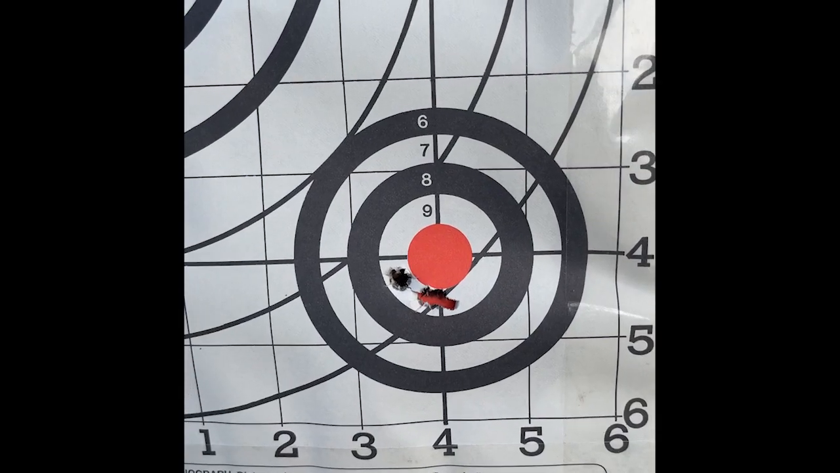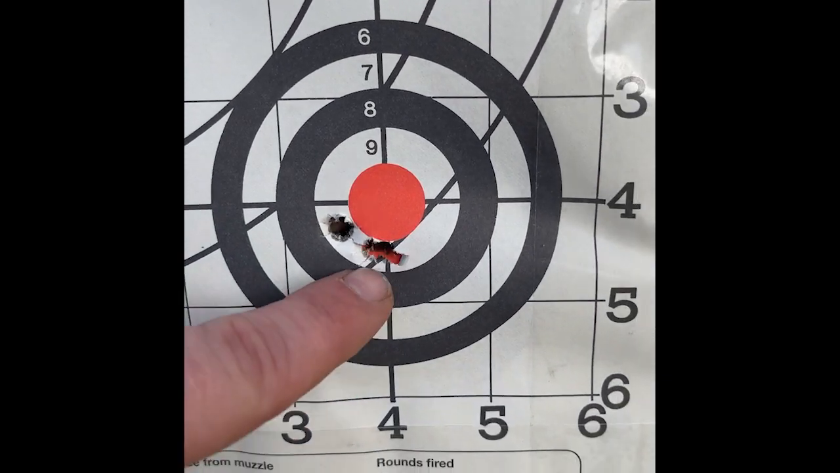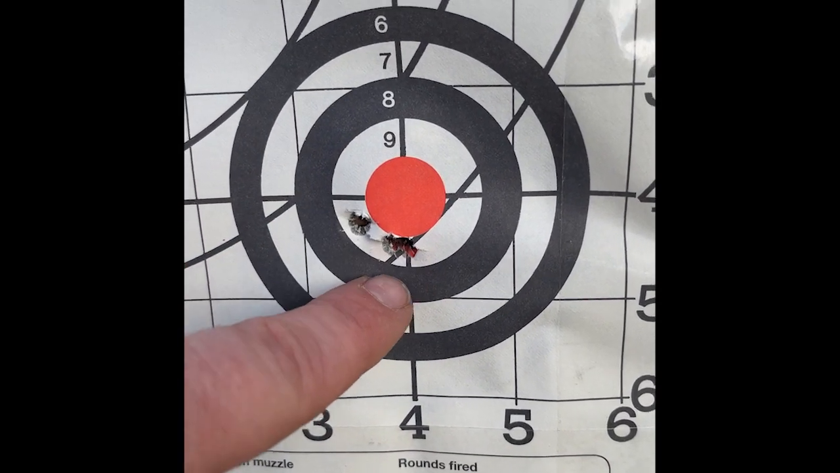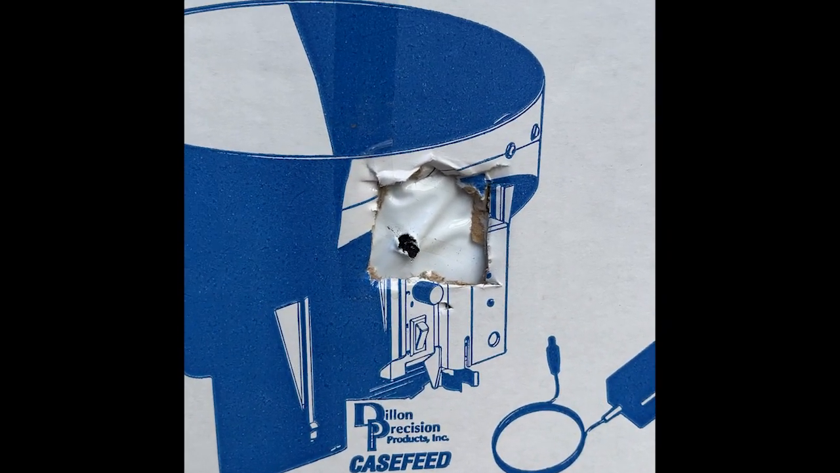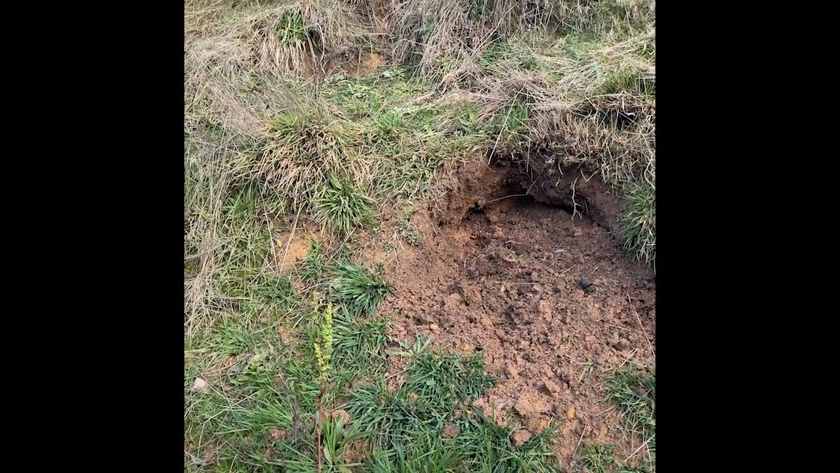Let's go have a look. Alright, not too upset about that. As I said, I wanted to be a little bit low. Got 2 through there. I reckon that was my last shot. I don't think I was quite as good. Those 2 through there. And put 1 through the middle of that hand warmer as well. I've added a few to the hole.